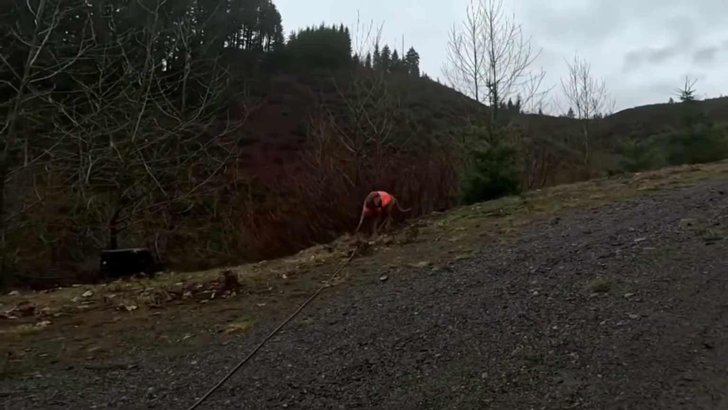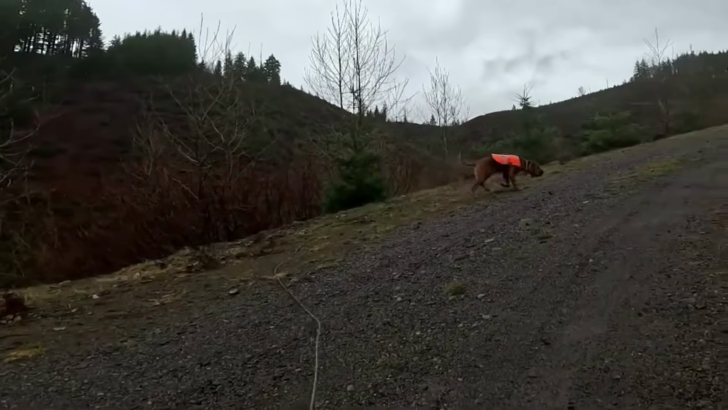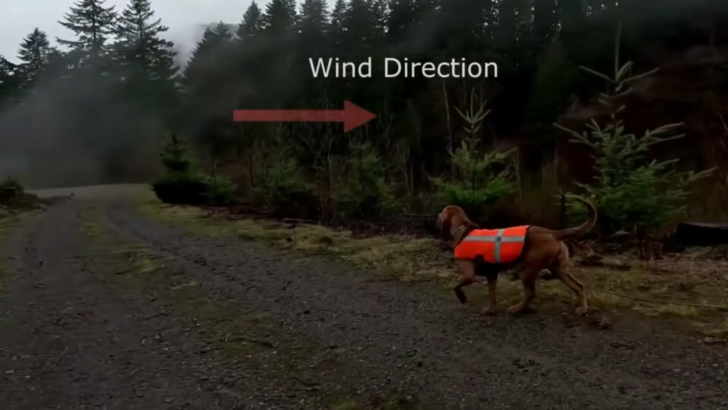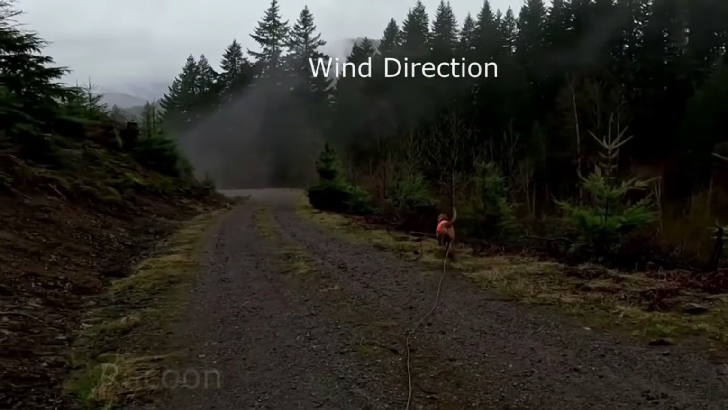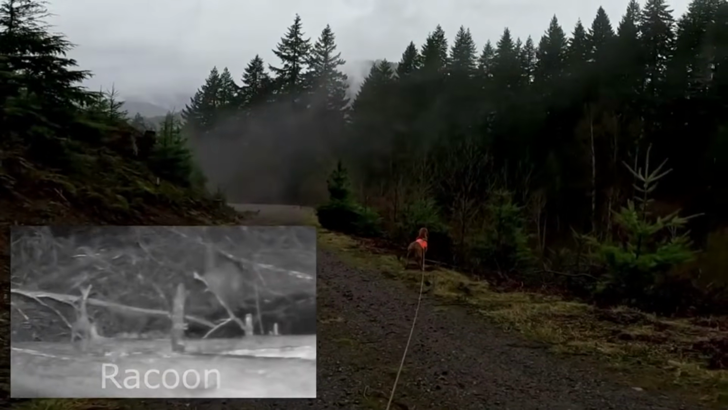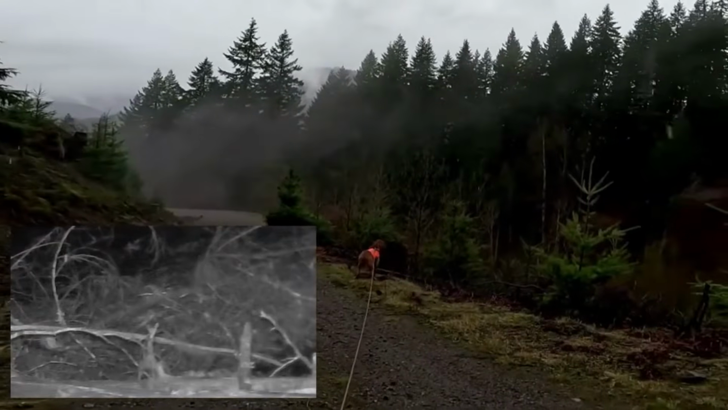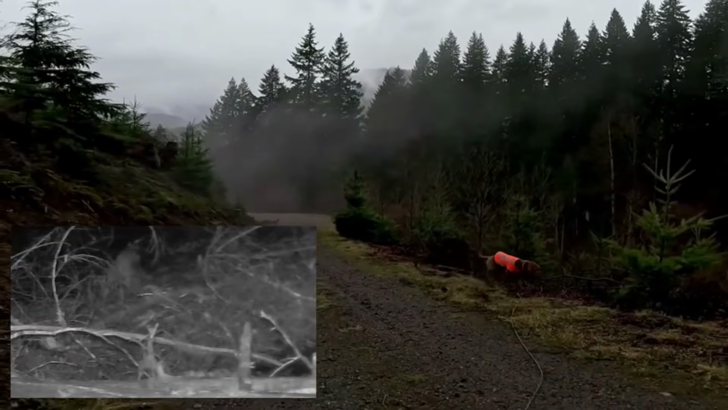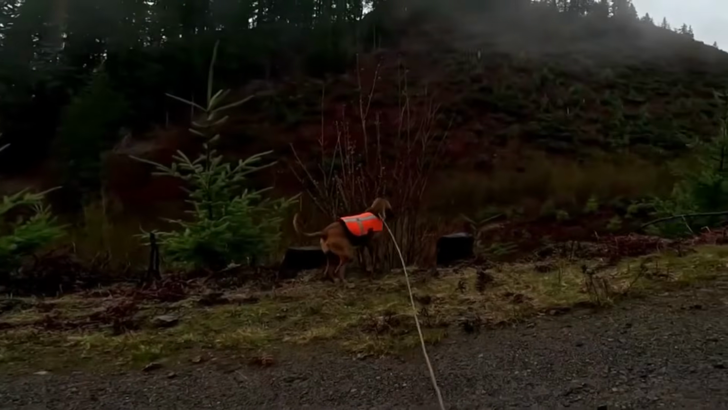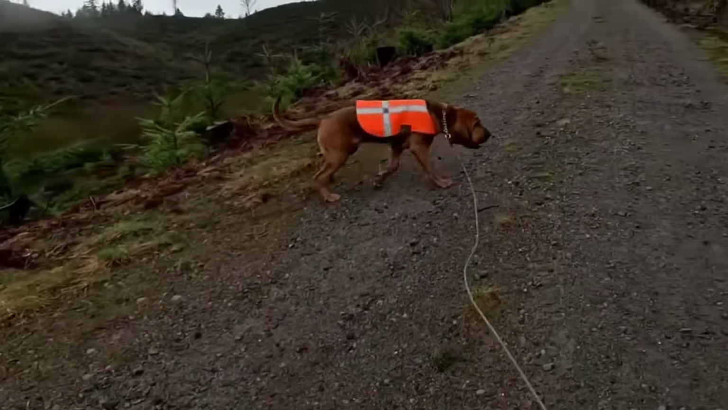Look at her face right into the wind. See what she could smell. Pretty cool. So the wind is coming up from behind us. She turned right around. Look at that. There's something she just caught wind of. You can see the fog, how it's coming up. She was just working up this road, and all of a sudden it hit her and she spun right around. Like, what was that? There was definitely something down there, wasn't there?